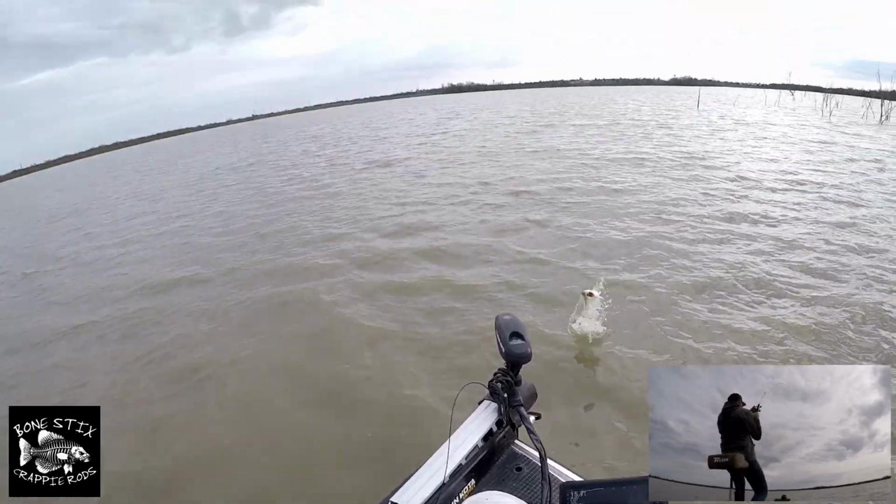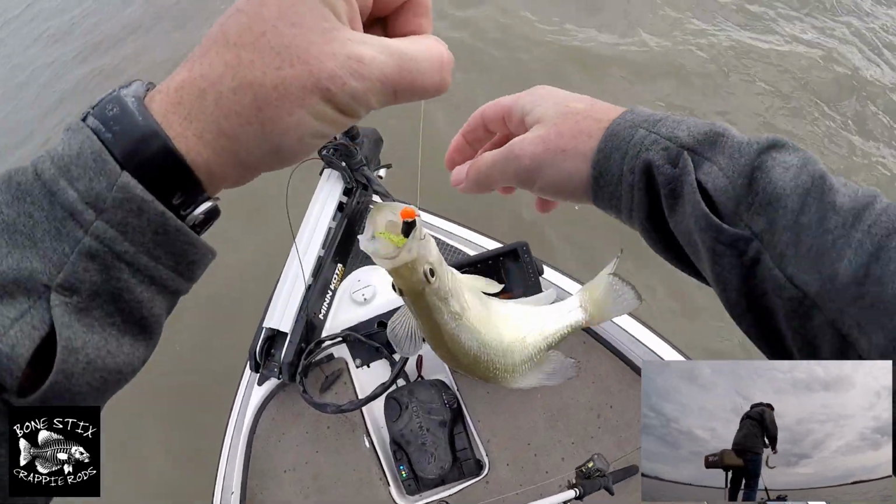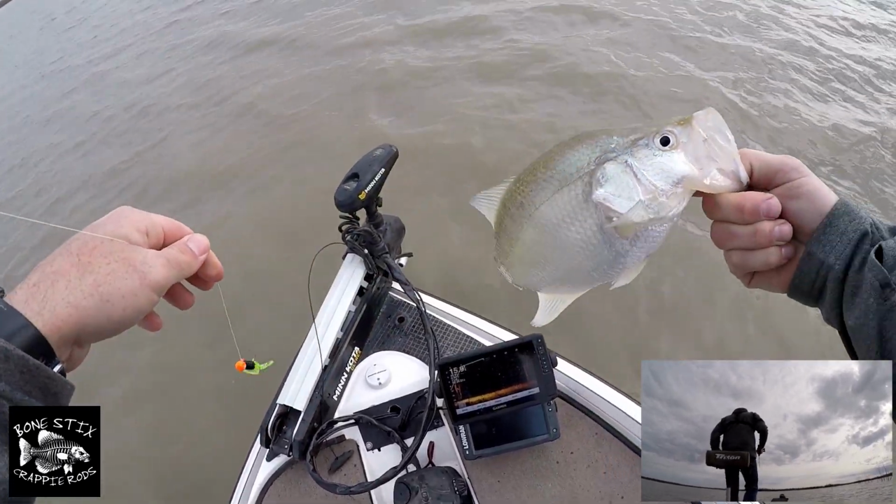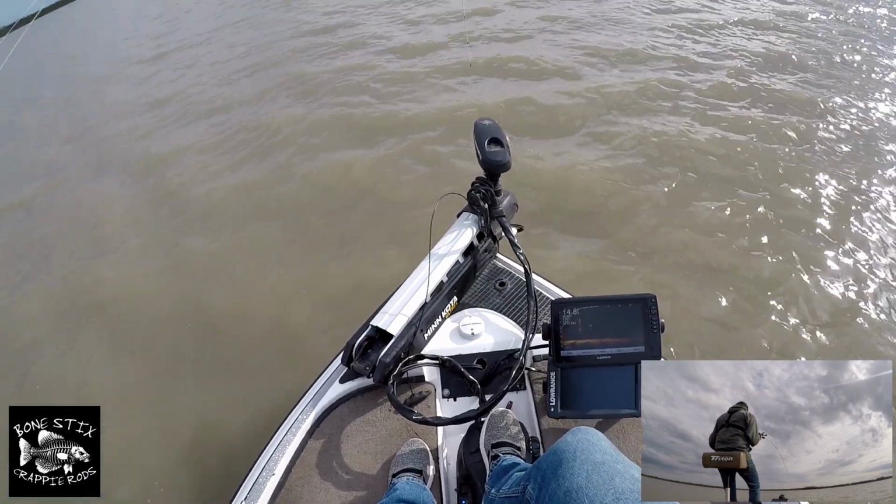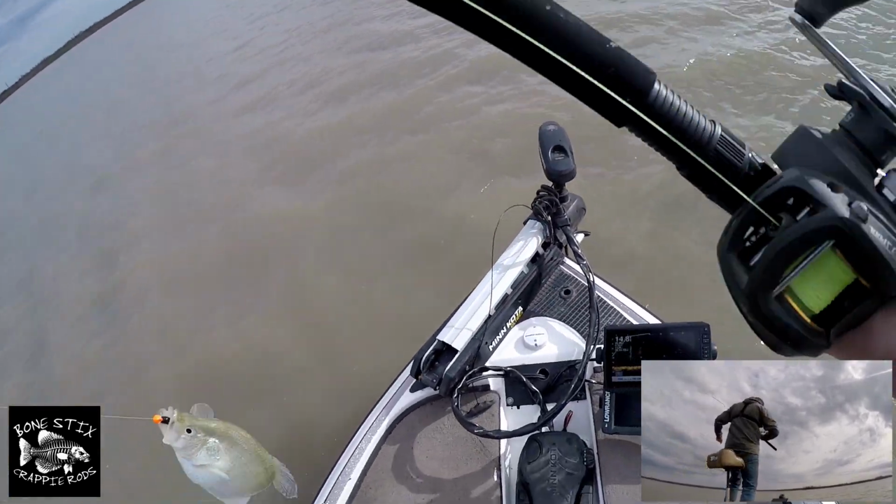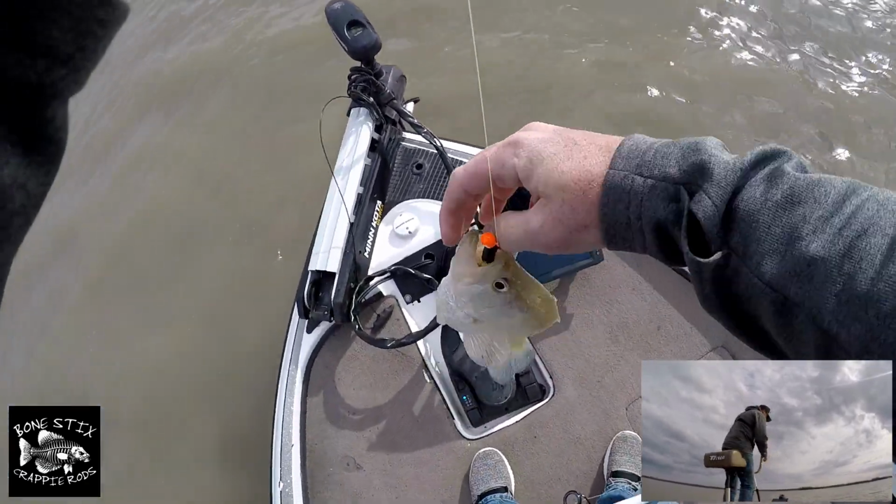Oh, he hammered it. Hey, man, all these fish have been really good quality fish today. Oh yeah. Woohoo! Got another one.